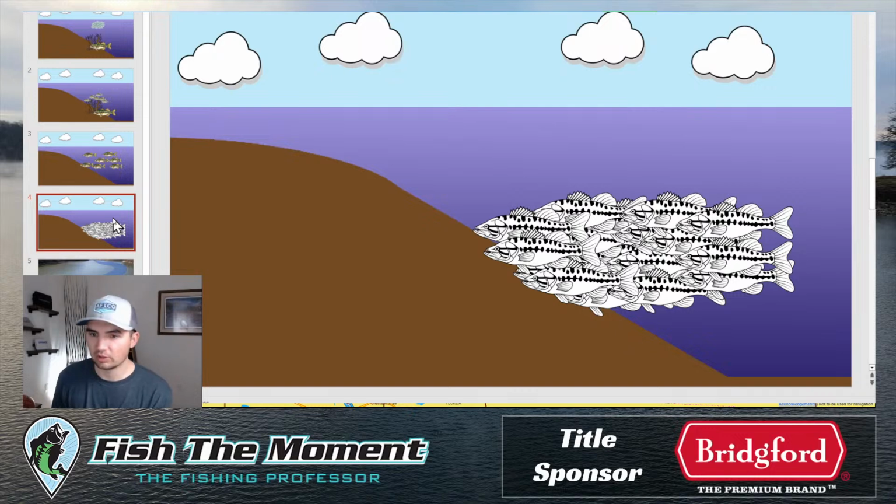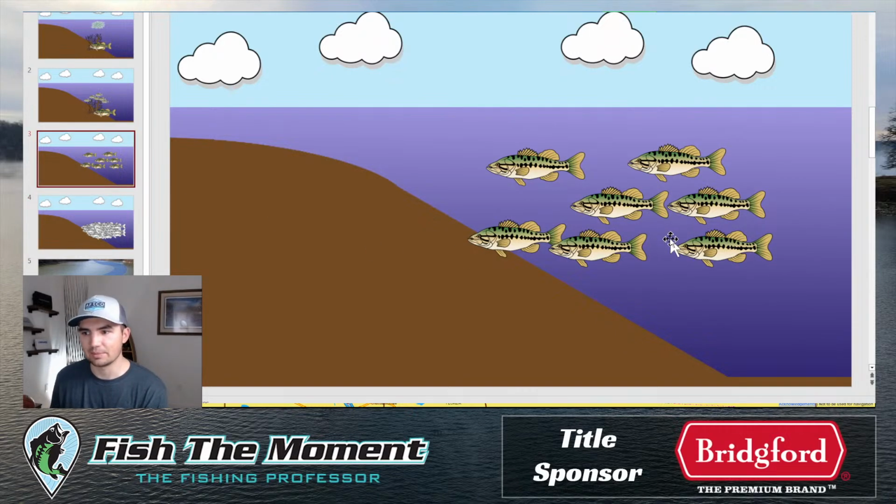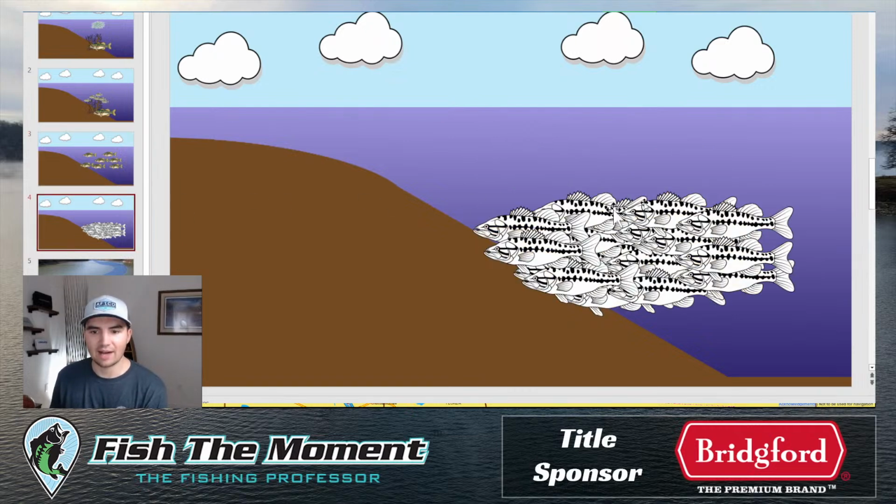Now, striper are a little bit trickier to differentiate because they set up a lot like bass at times, in the sense that they aren't going to be necessarily stacked on top of each other like white bass, but in general, striper are going to be a lot bigger than your average bass.